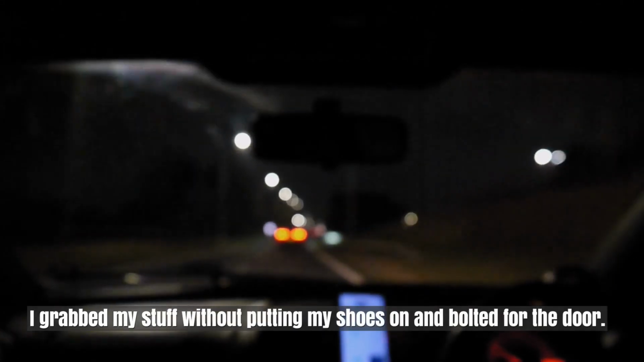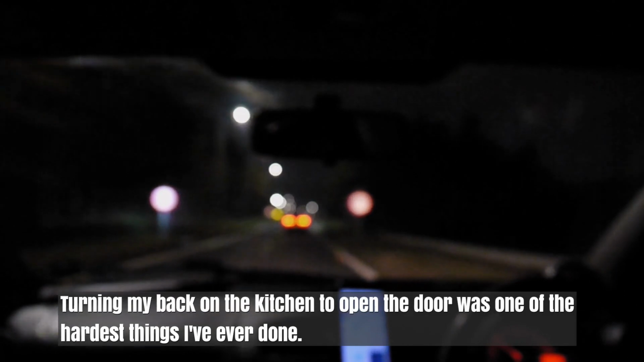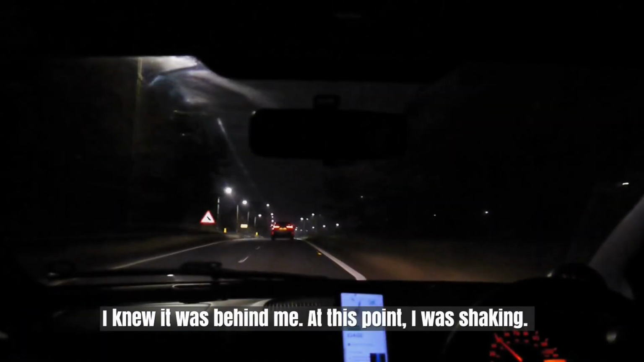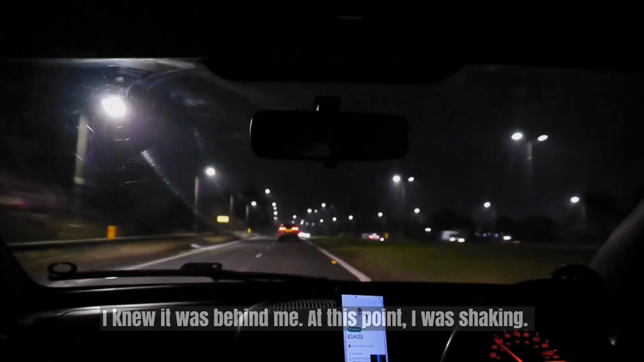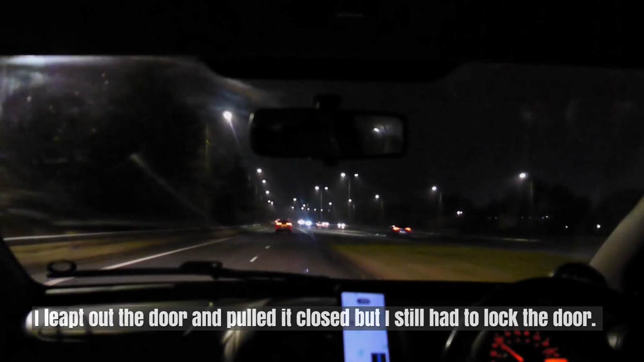I grabbed my stuff without putting my shoes on and bolted for the door. Turning my back on the kitchen to open the door was one of the hardest things I've ever done. I knew it was behind me. At this point, I was shaking. I leapt out the door and pulled it closed, but I still had to lock the door.